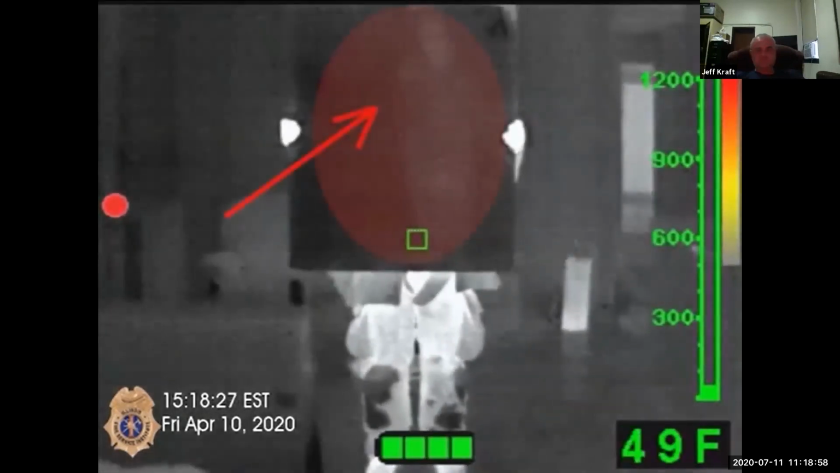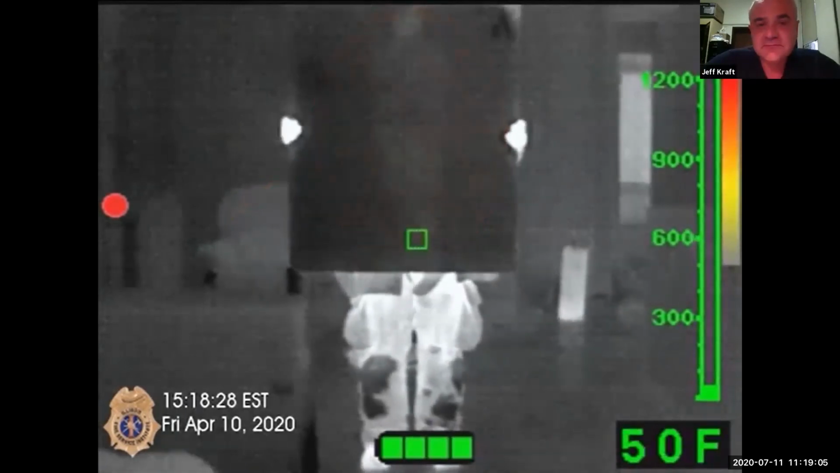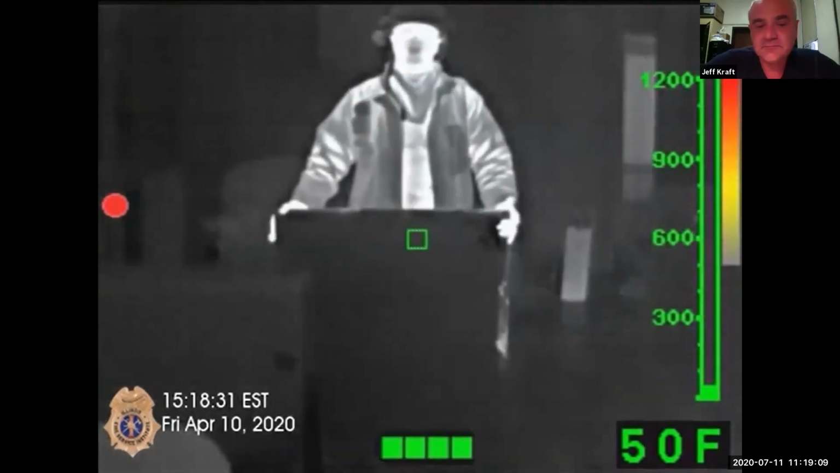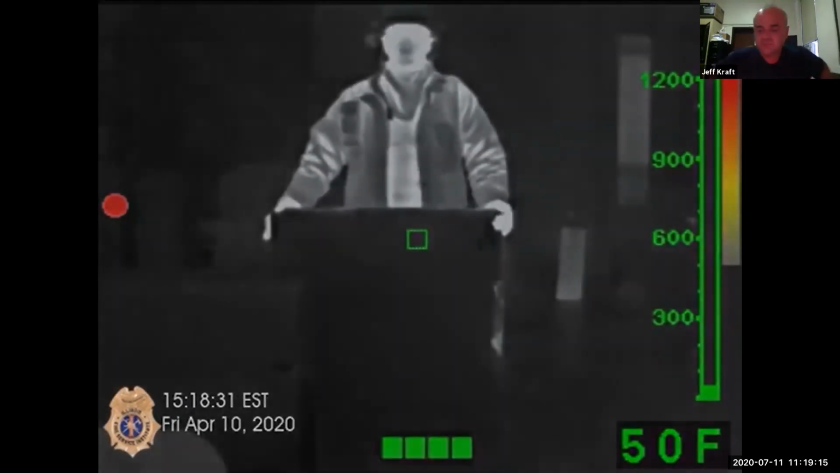The way to determine if you're looking at a piece of plexiglass or a mirror or another firefighter is to wave at it. If it waves back at you, you know it's you. An important thing to remember is to always check behind it to make sure you're getting a view of what is behind that piece of plexiglass or mirror.